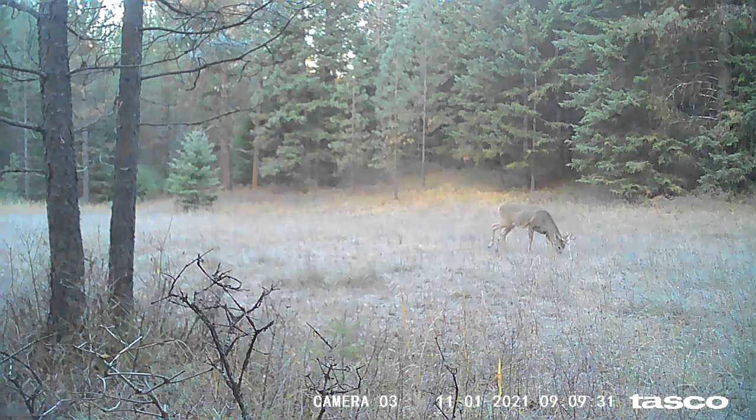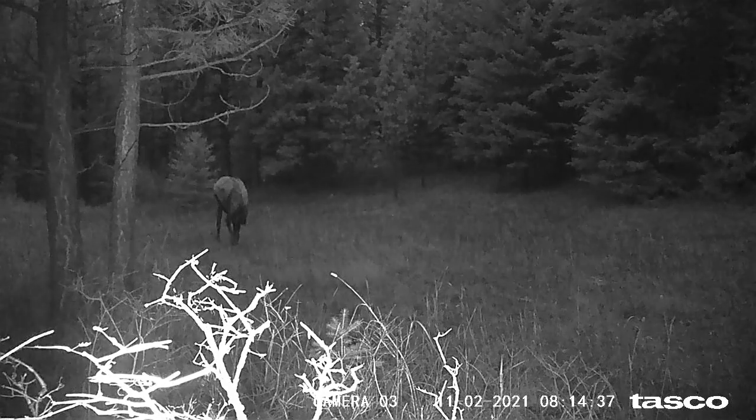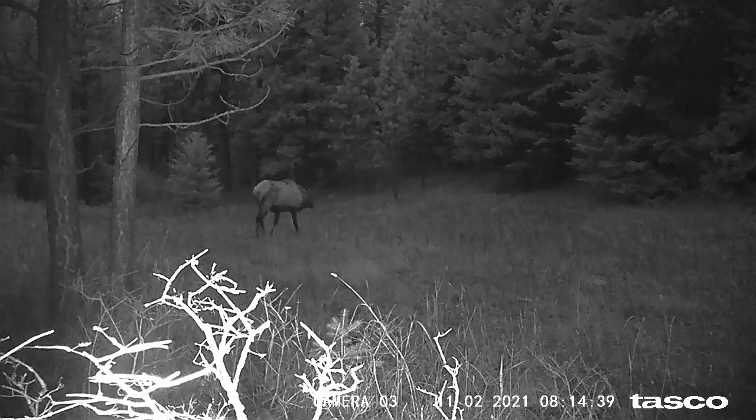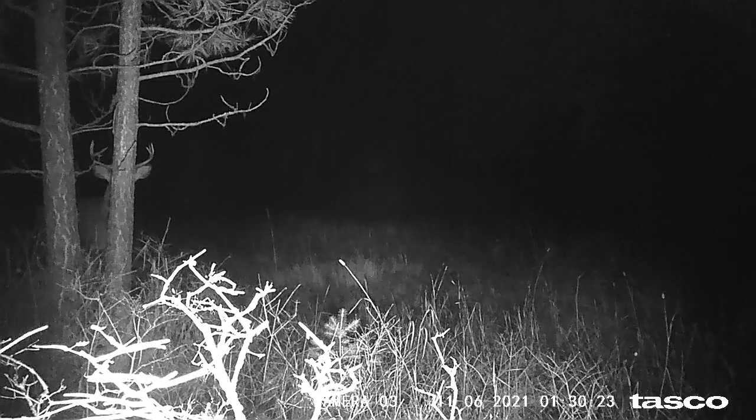There's a tiny little buck, just 2 by 2 by the looks of it. His body's small too, you can tell he's immature. There's a bull elk sauntering away from the camera. Not huge, but I'd shoot him.